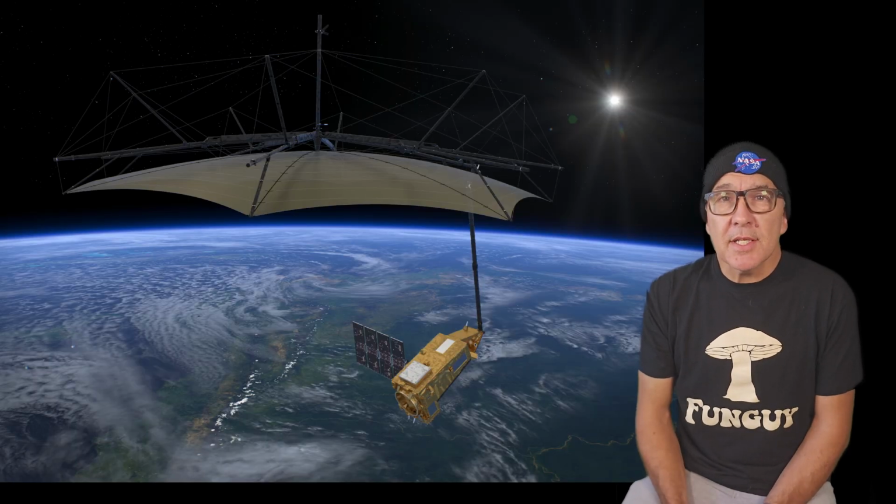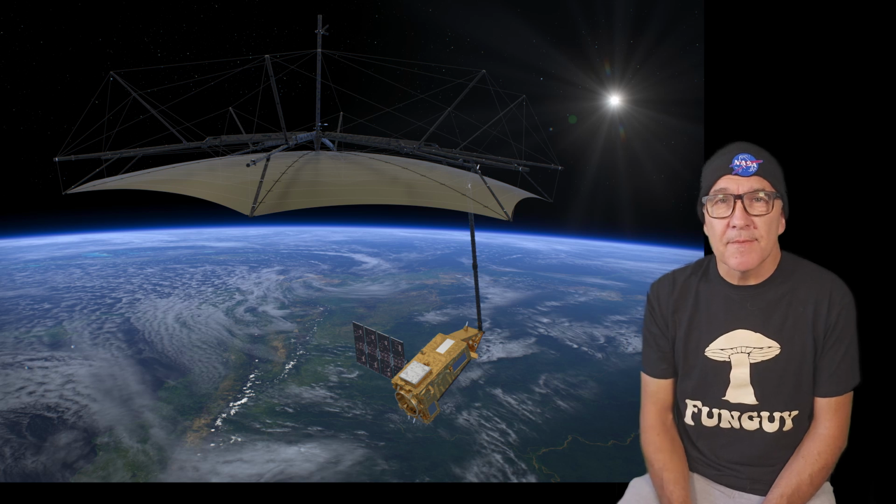It's going to be super interesting to see the data we get from Biomass when it gets into its stride and starts science operations.